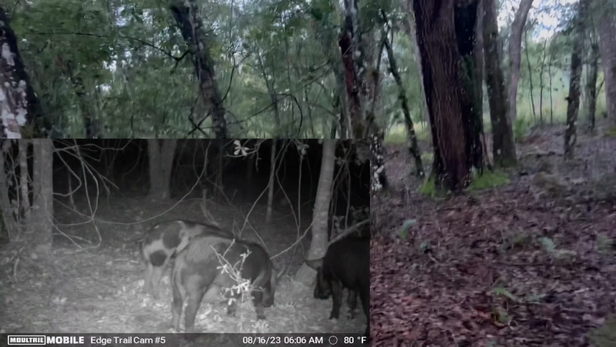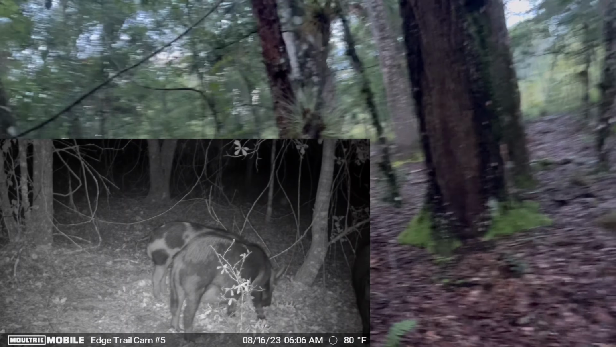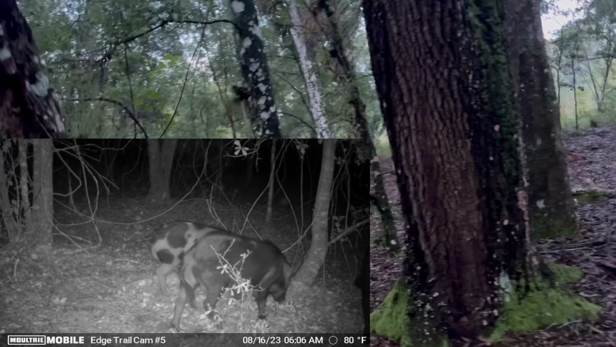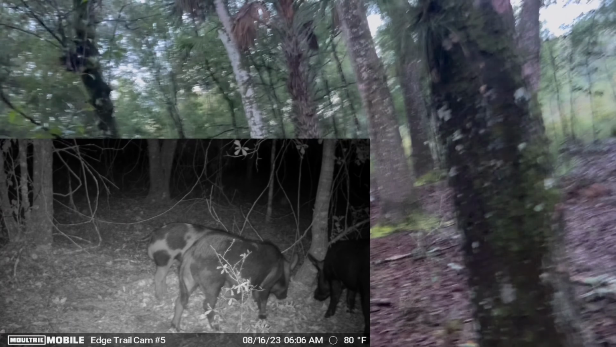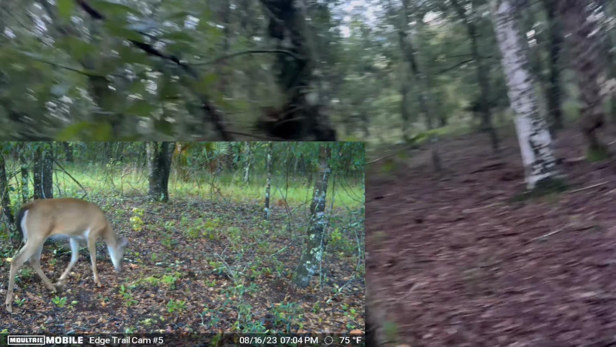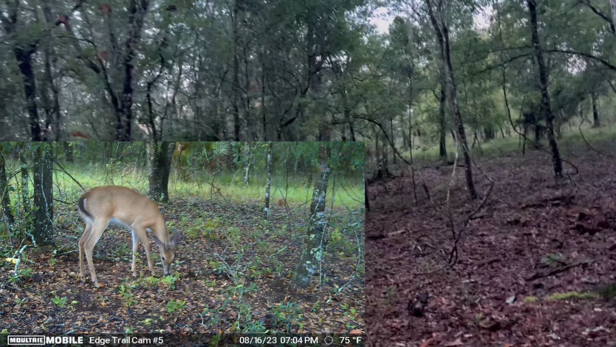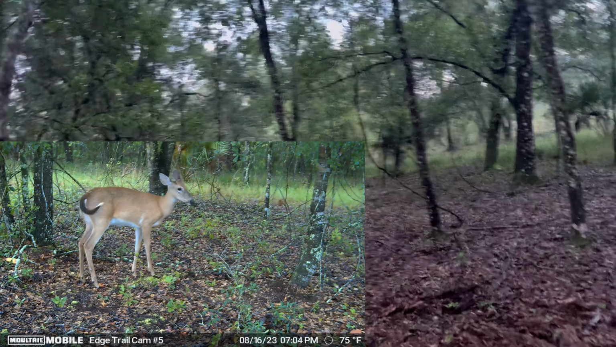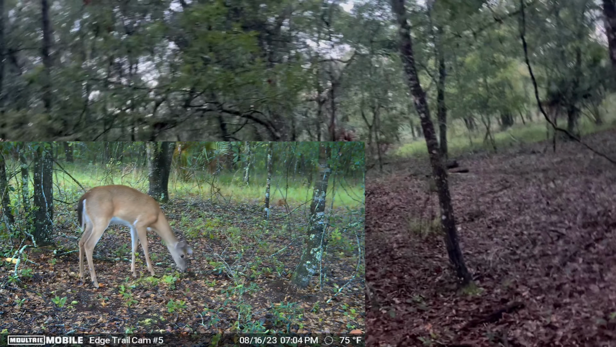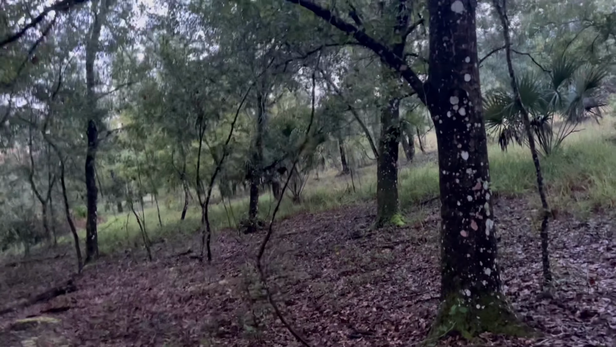Now this camera seems to be working fine. In fact, the other day we had a bunch of hogs. So we're going to be picking this one up and moving it over to our next location, which has another bad edge camera.